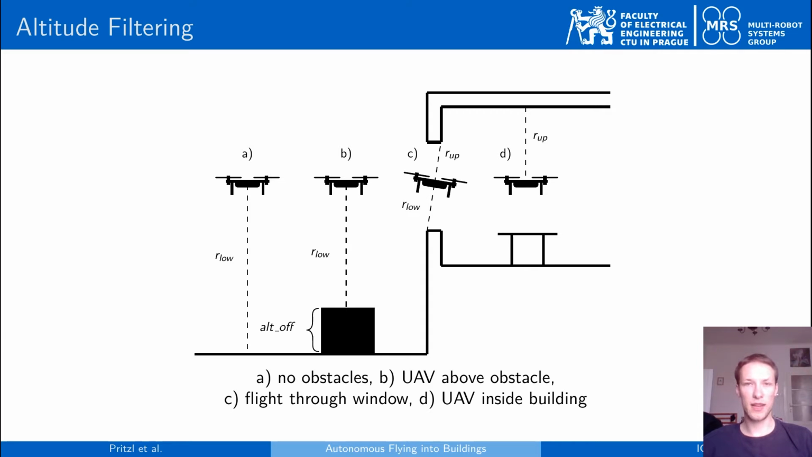In order to enable a safe flight through the window and safe flight while inside the building, we have also designed an altitude filtering approach, which provides the UAV software with reliable altitude measurements. The system that we use employs laser rangefinders for measuring the UAV height above the ground. However, these measurements contain large sudden changes when the UAV flies over obstacles or when it flies through a window, or even larger changes when the UAV flies into an upper floor of a building.